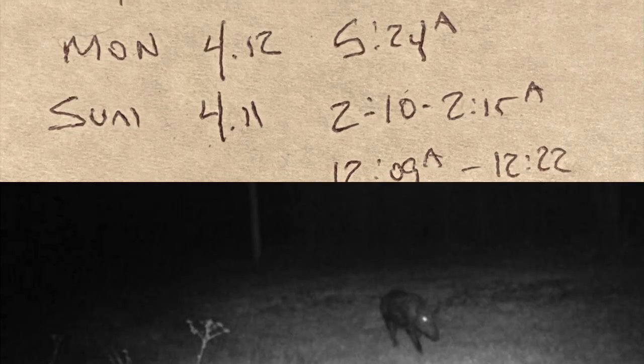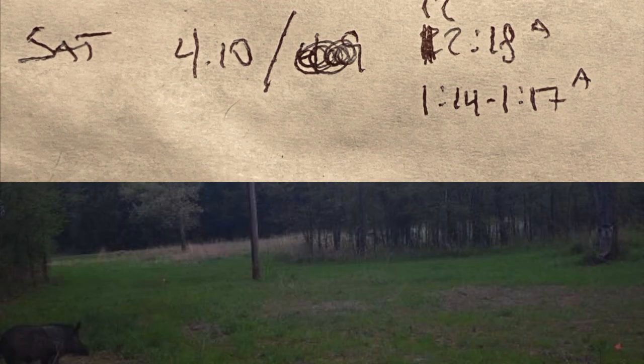Hopefully this hog's been coming out pretty regularly, so he should be able to come out tonight, and I will do a necropsy if I drop this guy. So stay tuned. We'll get a load developed and send one down into Mr. Piggy.